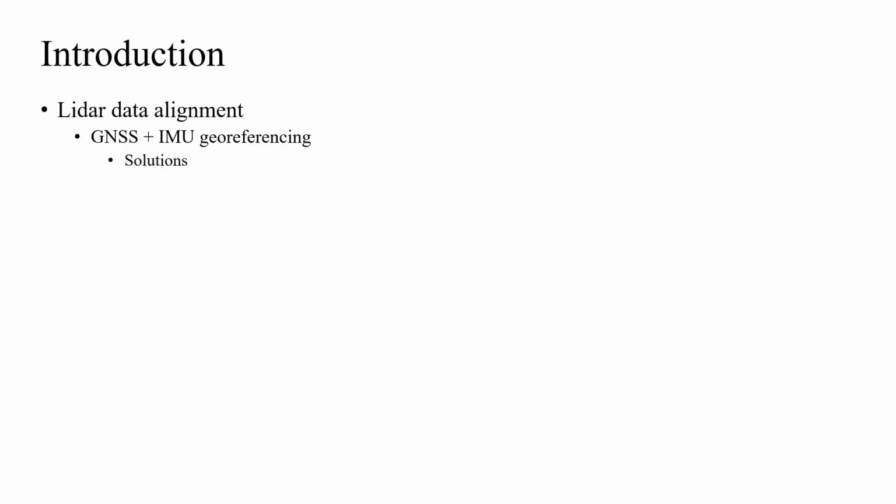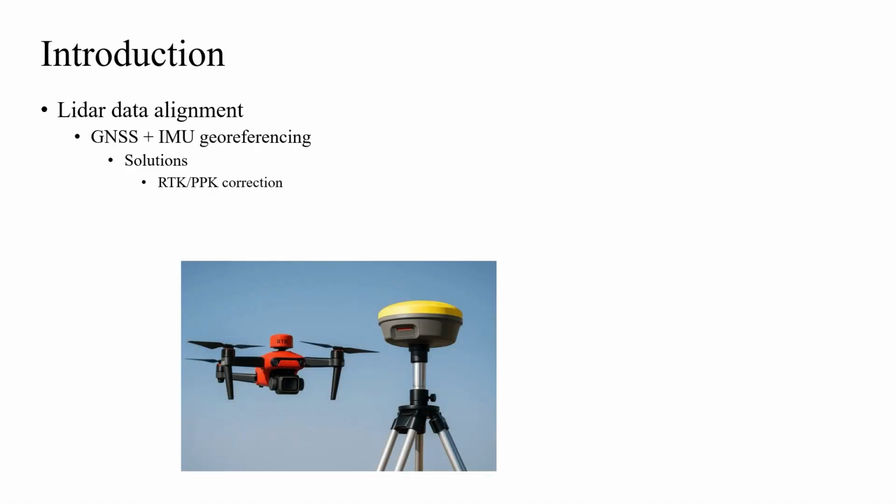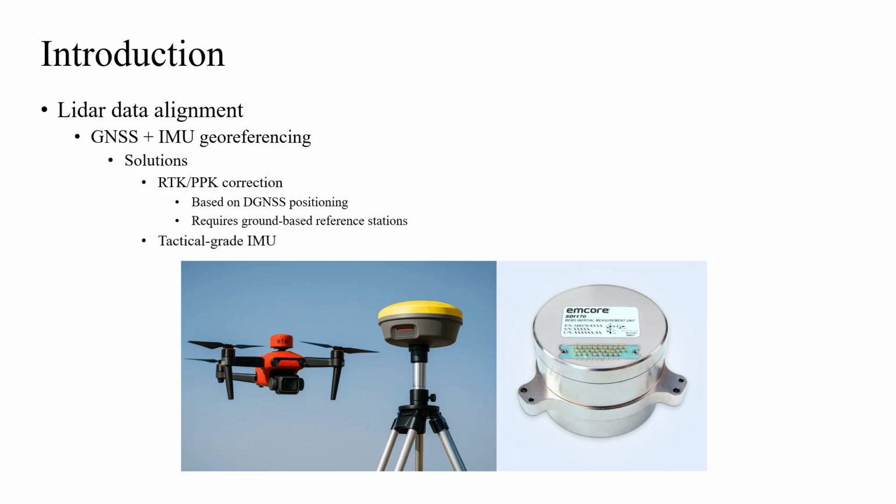To improve point cloud georeferencing, real-time kinematic and post-processed kinematic are two popular methods for improving GNSS positioning accuracy, which are based on DGNSS positioning and require ground-based reference stations, while tactical-grade IMUs can be employed to minimize drift, although both solutions can be expensive.